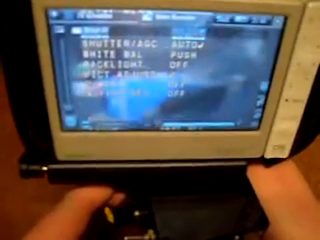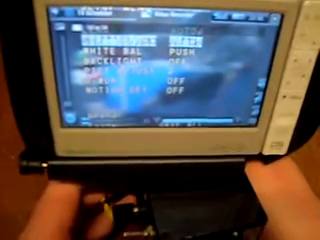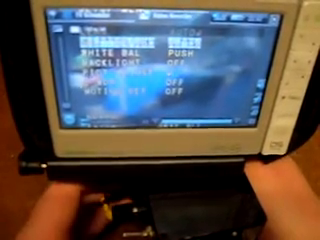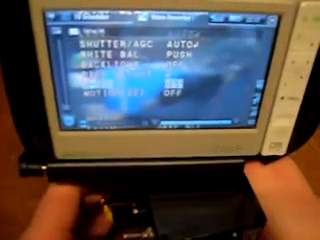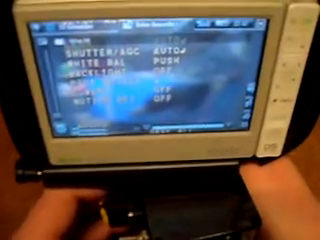OSD menu, very easy to access on the side. Just click the button, up comes your menu. It's set up so the switch works how it does. If you pull towards you is down, left and right alters your menu, and that gives you a wide selection on this camera of your shutter speed, your colour adjustment, your night vision capabilities, because you can actually open and close your shutter.